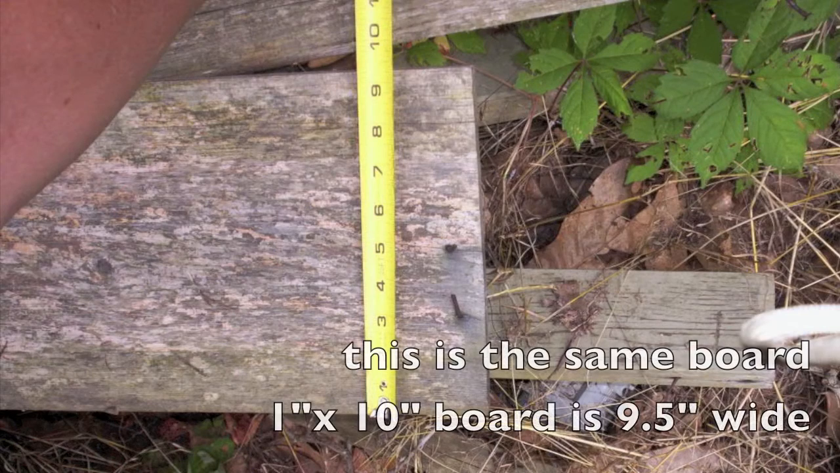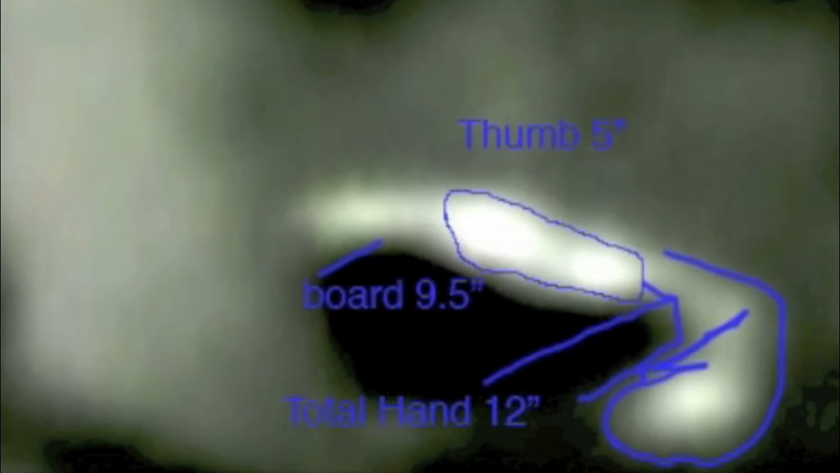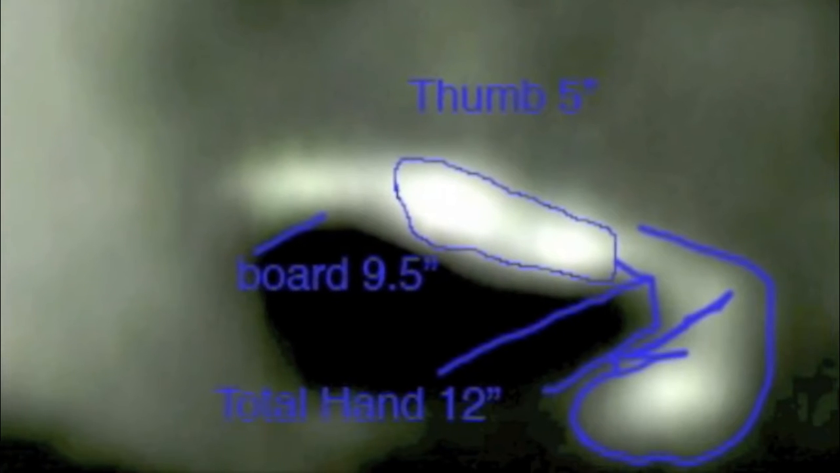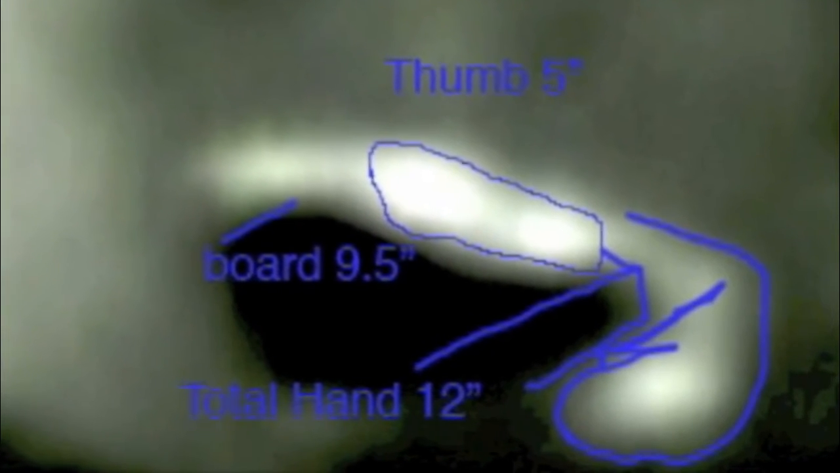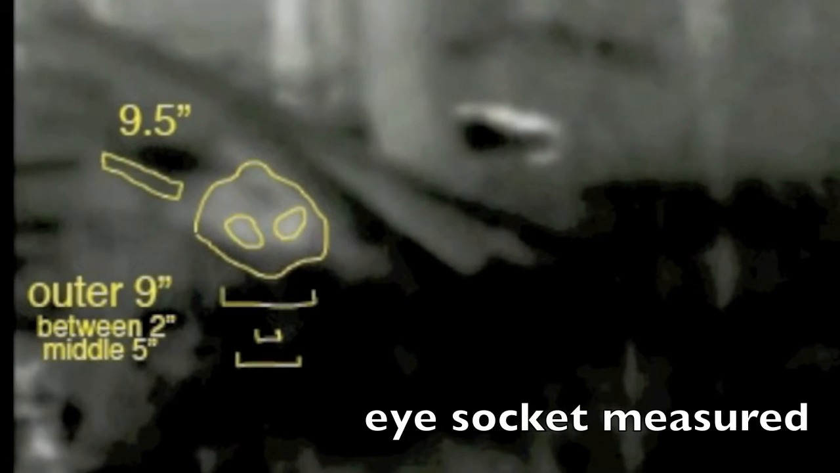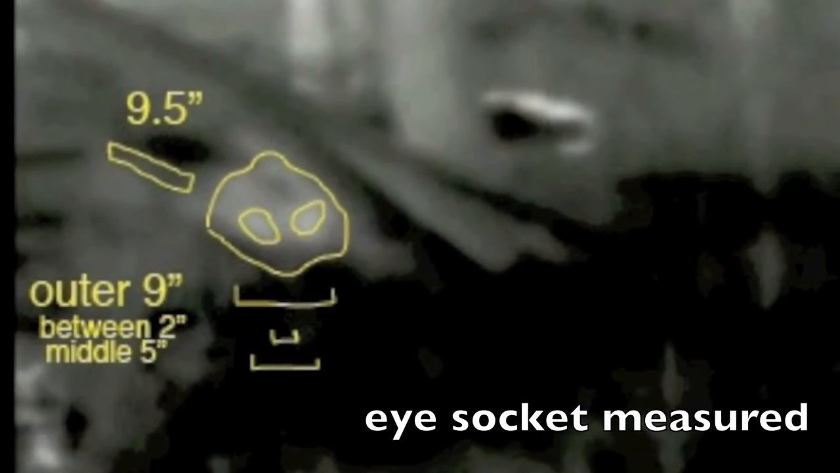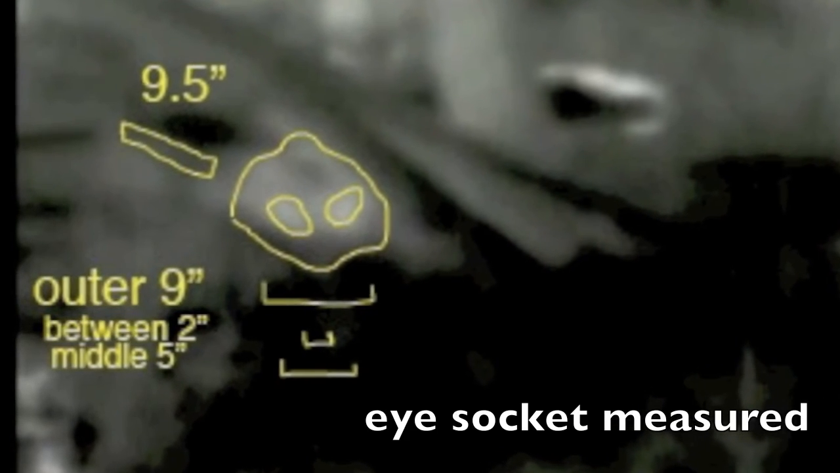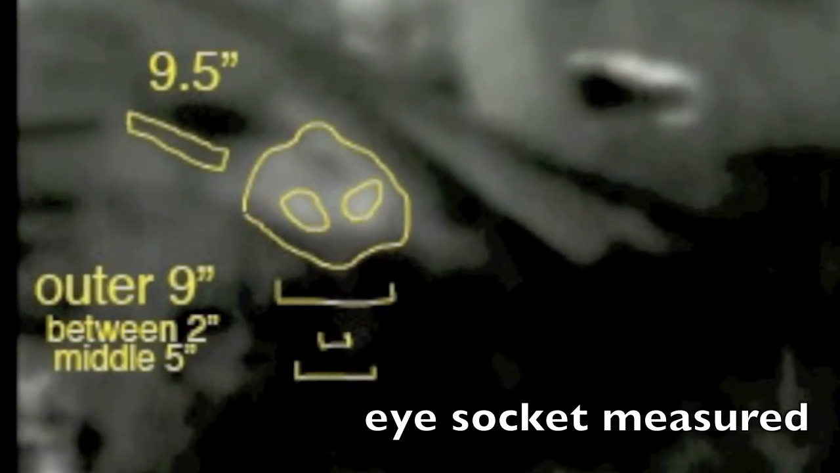What's interesting is that there are nails in the board, and it may be that the Sasquatch is fidgeting with the nails. You can see the fingers, you can see the thumb, 5 inches, you can see the fingers, 12 inches. Alright, now if you measure the eyes, you'll see the head there, 9.5 at the edge of the board. You can see that there's 9 inches at the outer edge of the eyes, between the middle of the eyes, 5 inches.